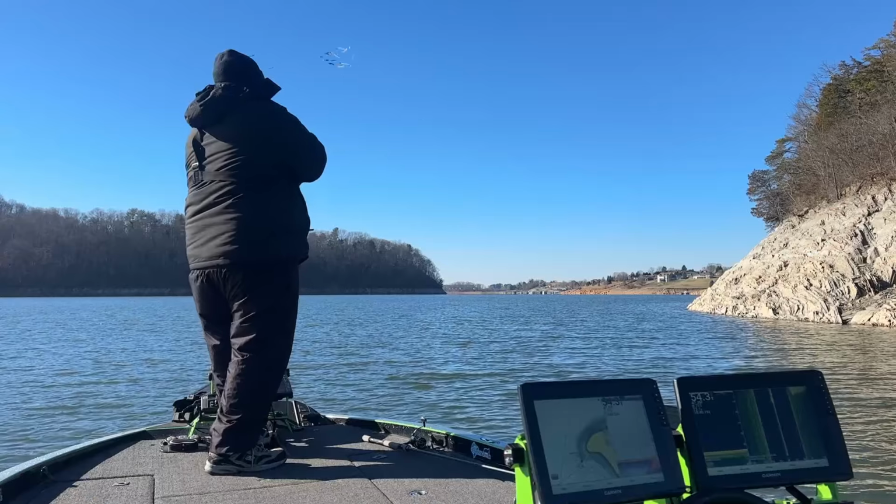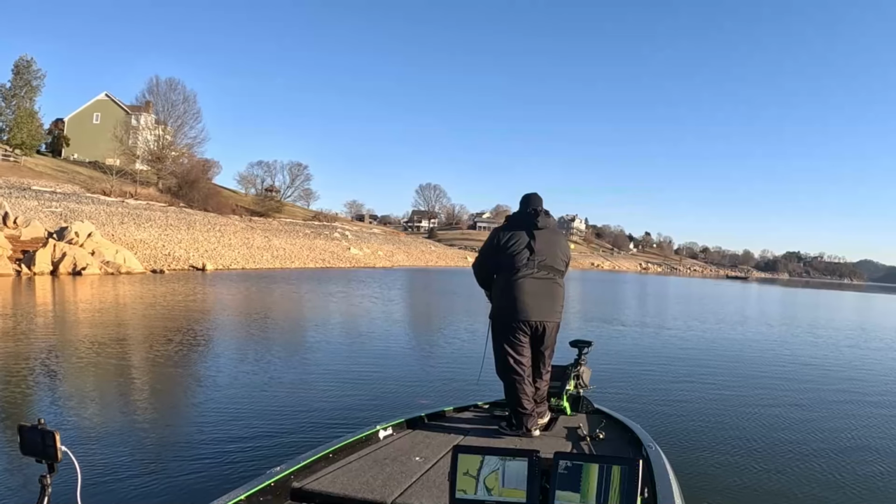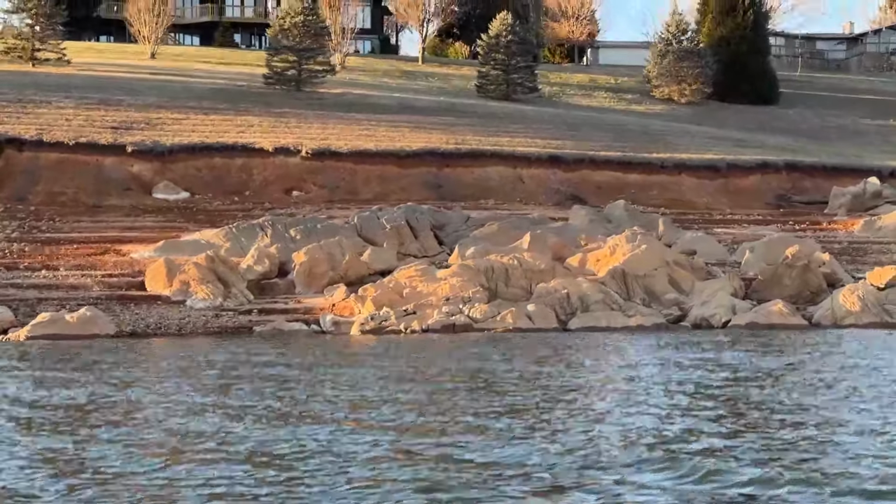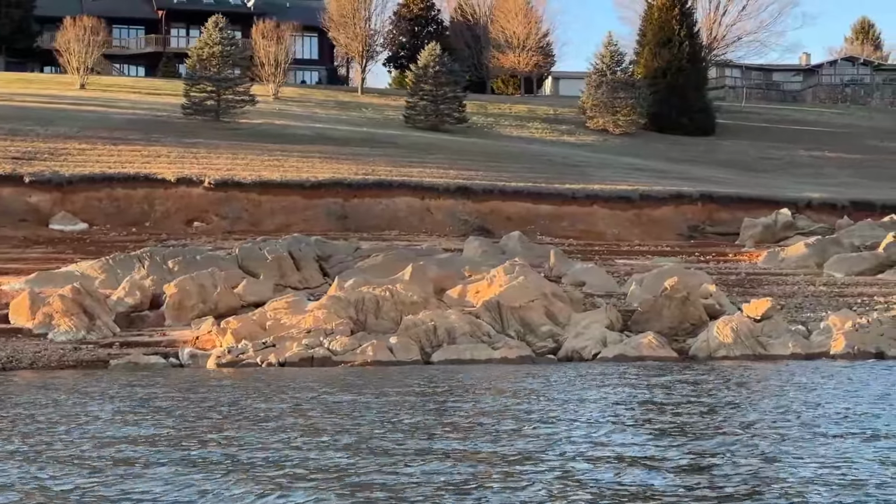So we only fished for about 4 hours, but what we discovered is some new areas that we can really break down. And that's kind of what we were doing. So we weren't necessarily trying to find bass, but we were looking at key spots on the main lake, some points, some areas that had some rock, some areas that had rock that's going to be in the sun this time of year all day long.